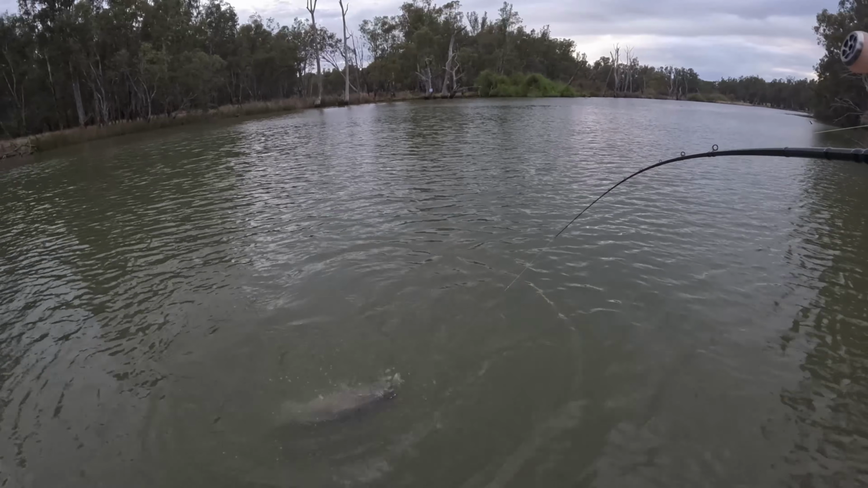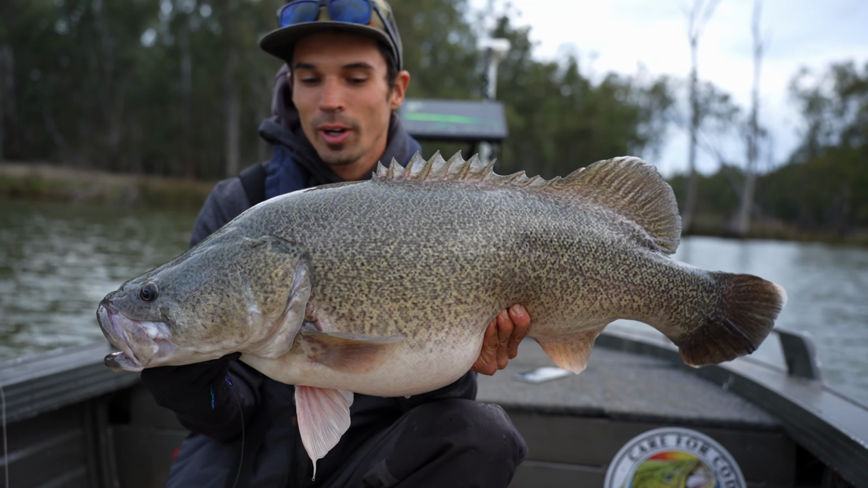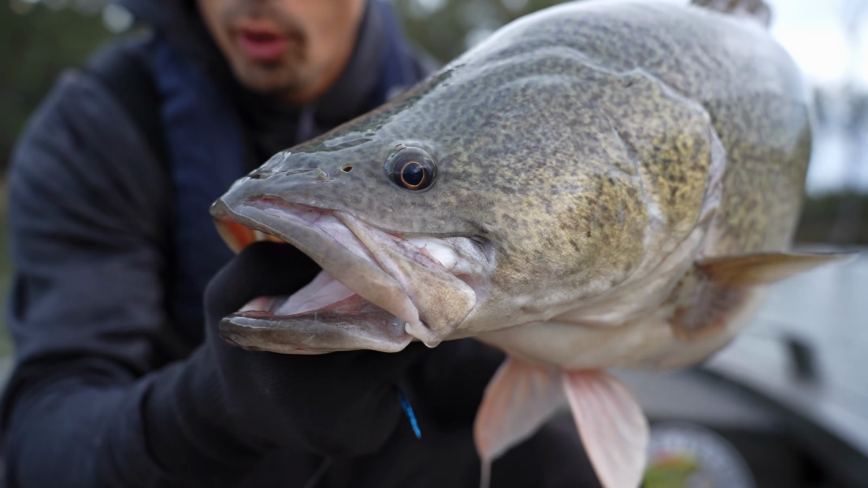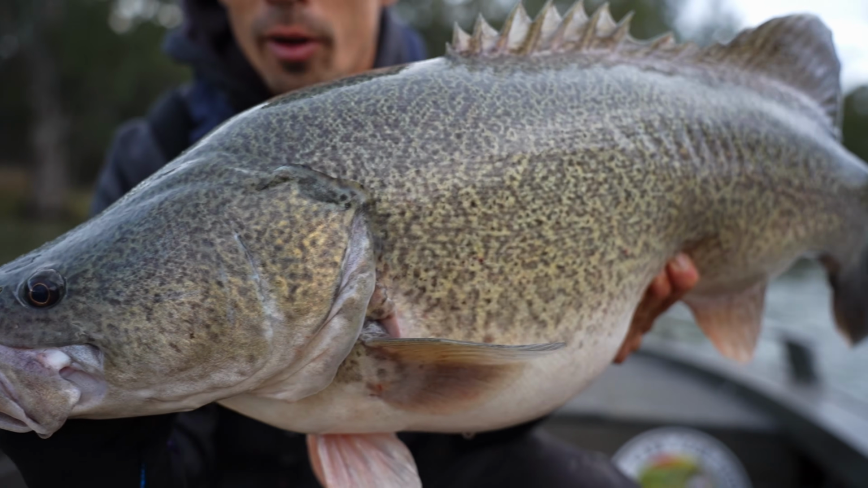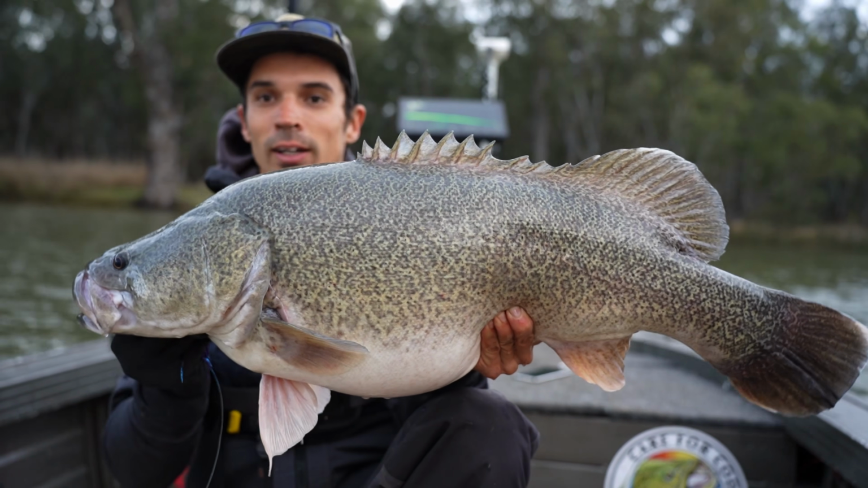Got him. Got him. Got the cast out in front, perfect. He turned, raced under it for a little bit, and then smoked it. And he is just an absolutely perfect fish. No ankle worm, not a mark on him. Probably somewhere around that 90 centimetre mark.